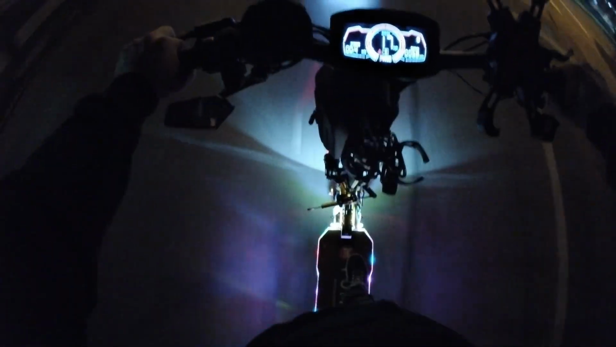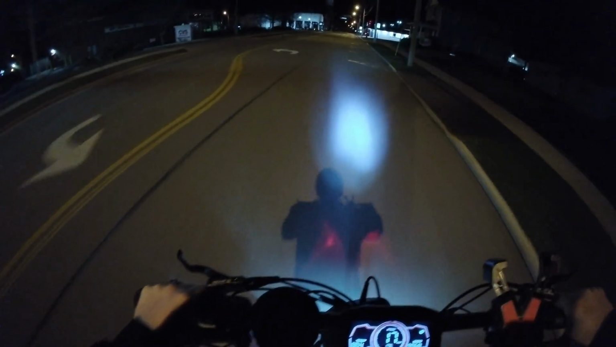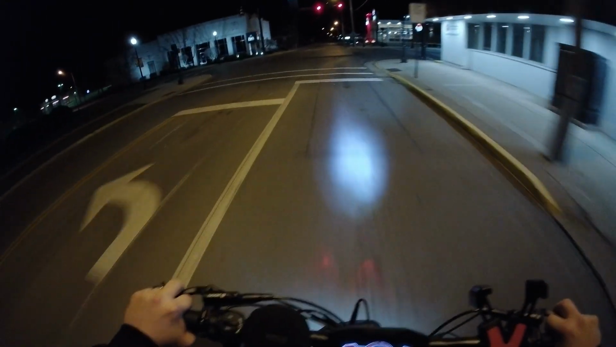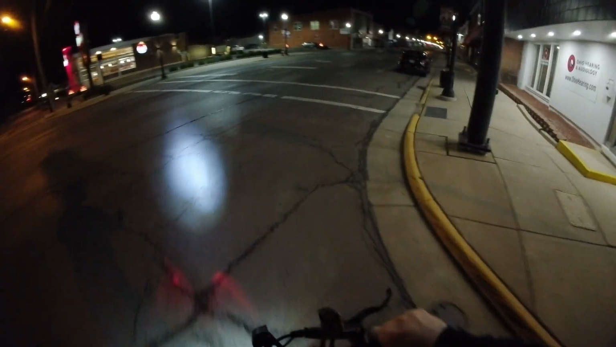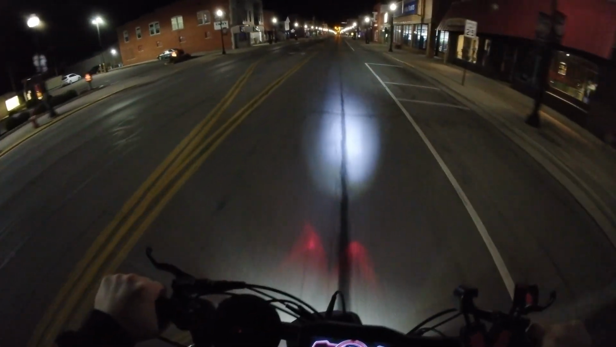But yeah, so far I've got 68 miles on this Yume X11 and I am loving it. Absolutely loving this Yume X11. It's fast, very responsive. I get looks all the time because of how bright it is.